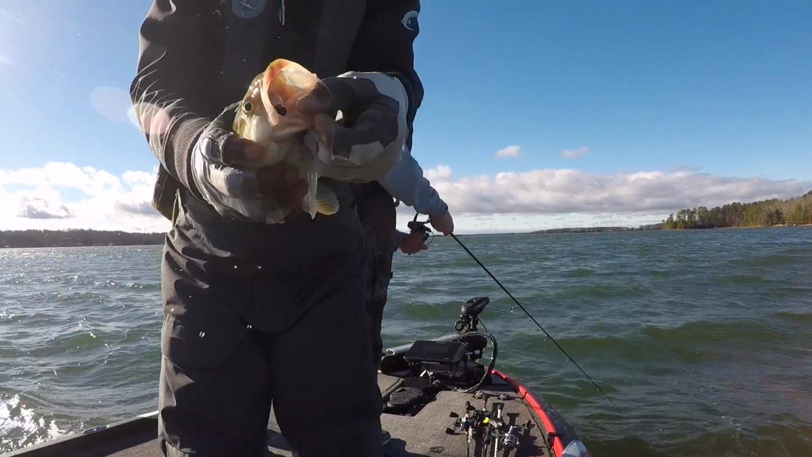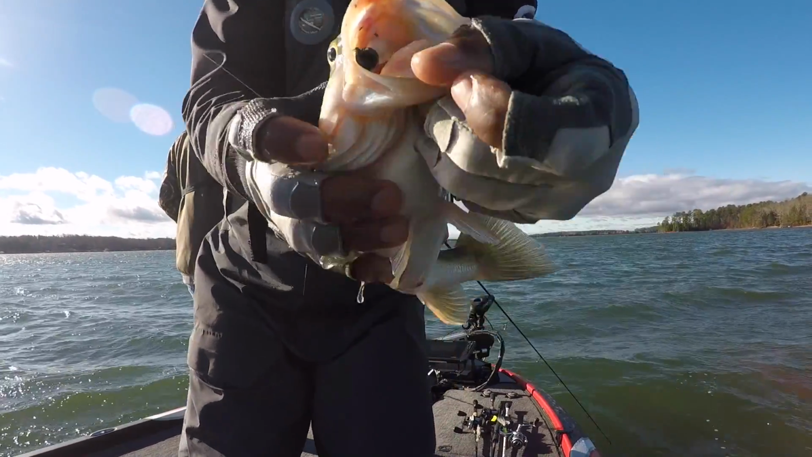My setup, same setup that you saw me use at Sam Rayburn, the same exact setup I was using here. We did catch a few on my Ned Mickey. You see me do a lot of videos on the Ned rig and the Ned Mickey. I'll put a couple links of those videos in the description box so you can go and see that setup, so I don't have to go through a whole bunch of detail explaining everything that I've already talked about in a bunch of other videos.